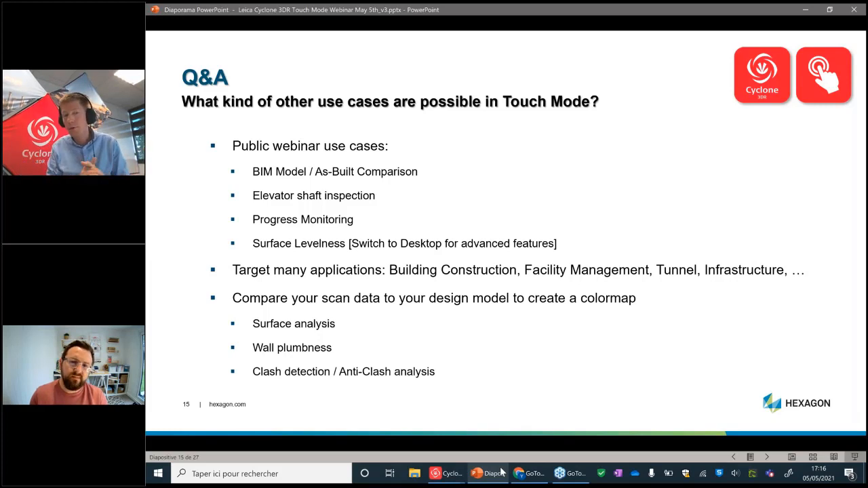Okay, and another possibility, and I think we got a question, Paul, on clash detection. You can load a BIM model of a future project in an existing building and, by defining an appropriate gradient, create a color map that will outline the clashes. This is another possibility because it involves a comparison between a BIM model and a point cloud.